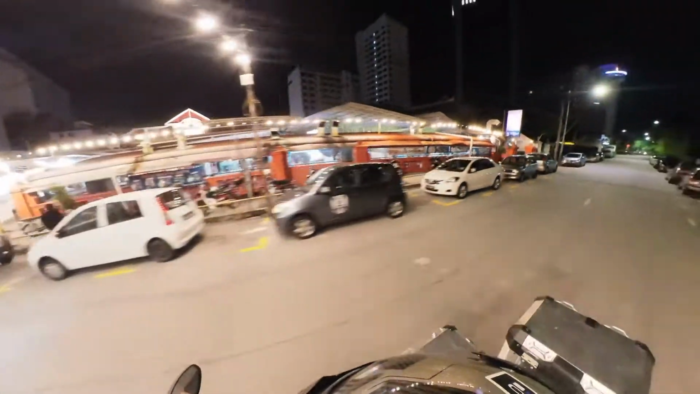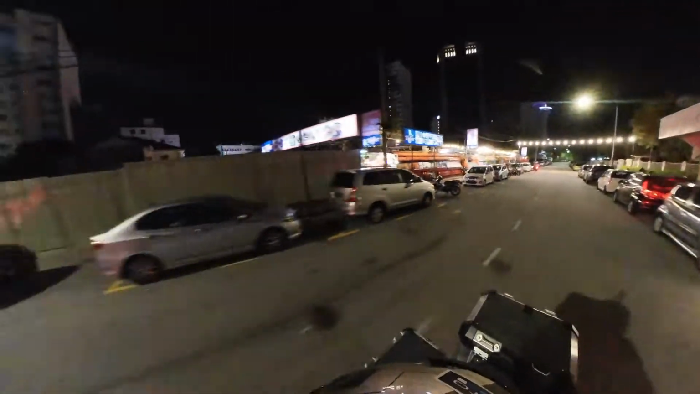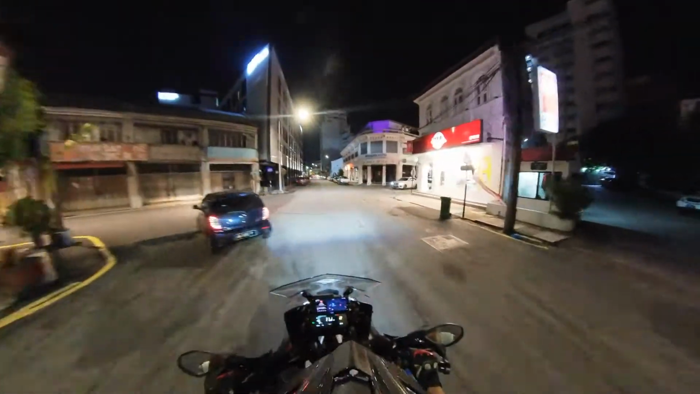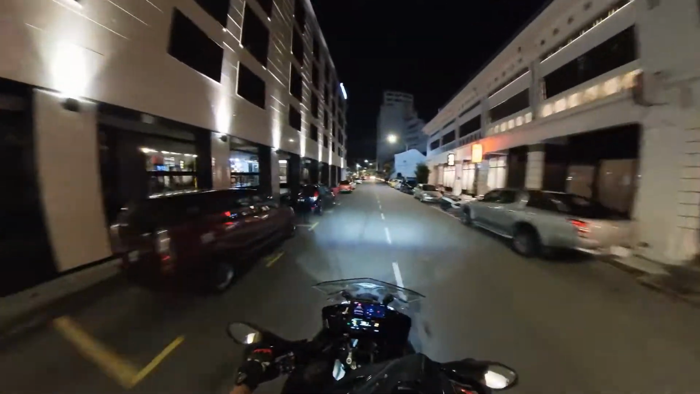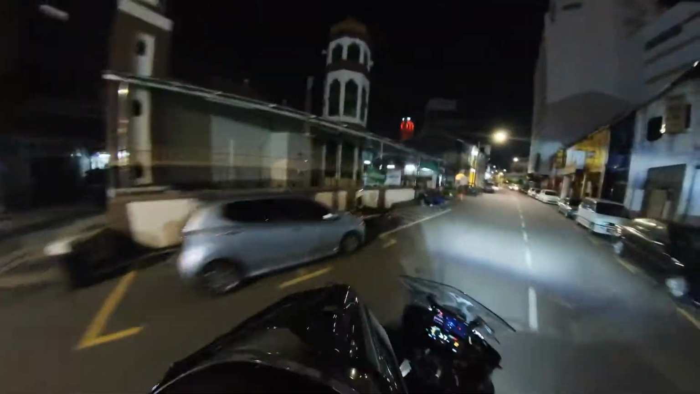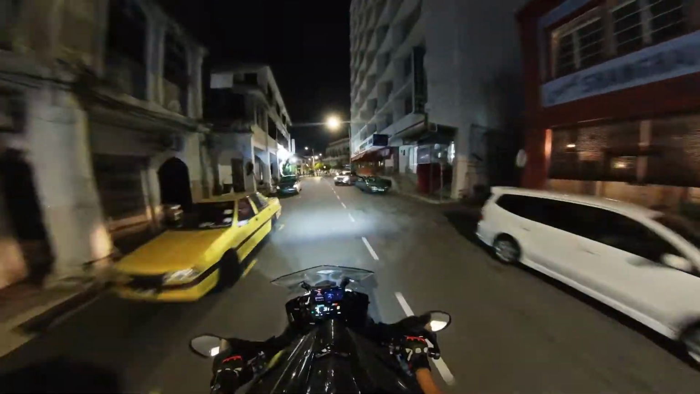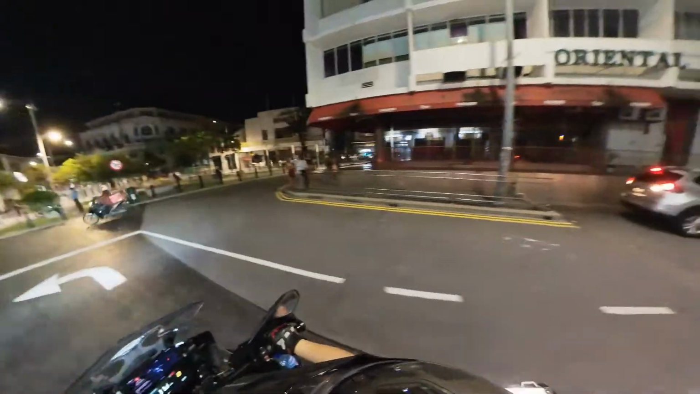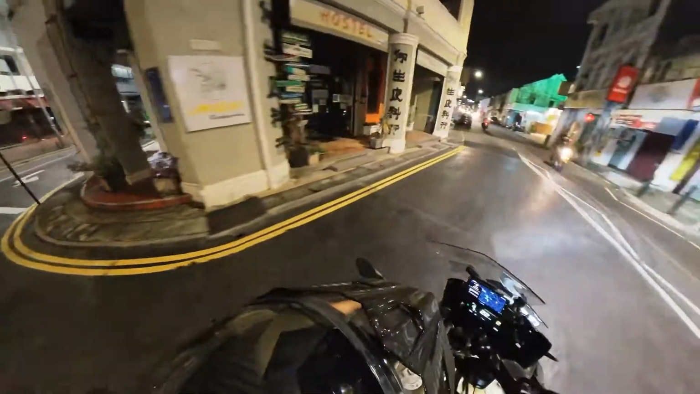You can see some kind of food court, light activity, and some old hotels, and a new one on the left, as you can see, a surau just now, and this is an old hotel and nice Indian restaurant, and again some interesting pedestrian activity that you can see there.